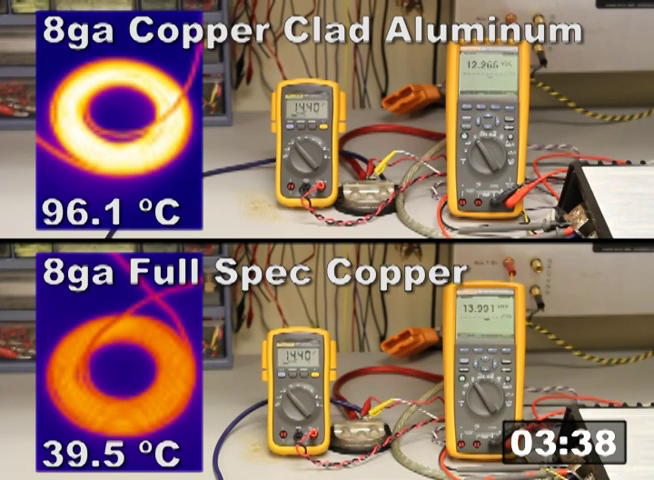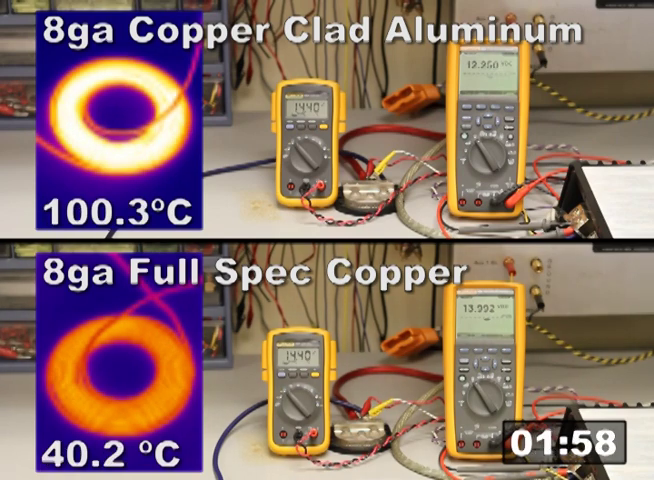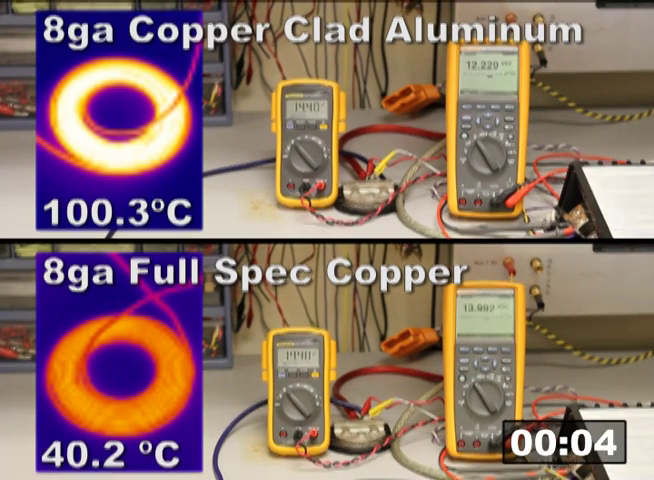And for those of you who don't understand degrees C, 88 degrees C is hot enough to burn your hand. You can see the voltage drop on the meter on the right-hand side, and as the test progresses, the wire continues to get hotter and hotter, and the voltage drop becomes greater and greater, which means that the output power of the amplifier becomes more and more limited. Output of the amplifier with the copper-clad aluminum is reduced by probably 25% compared to the full-spec copper.